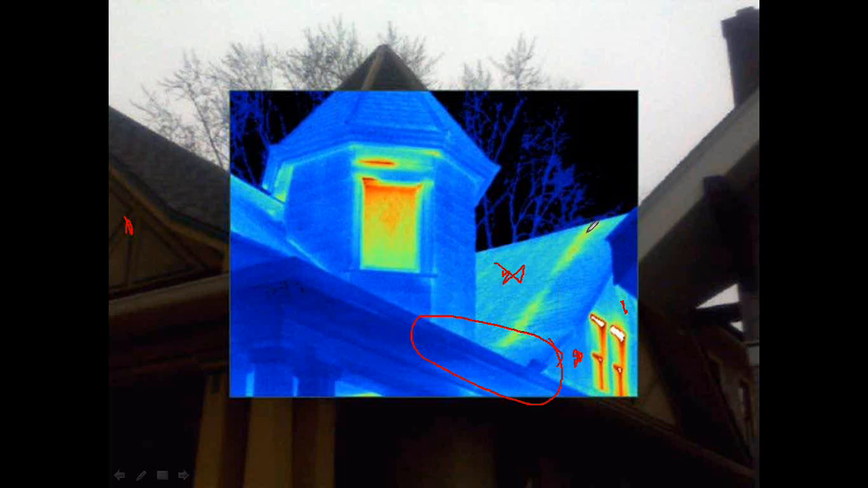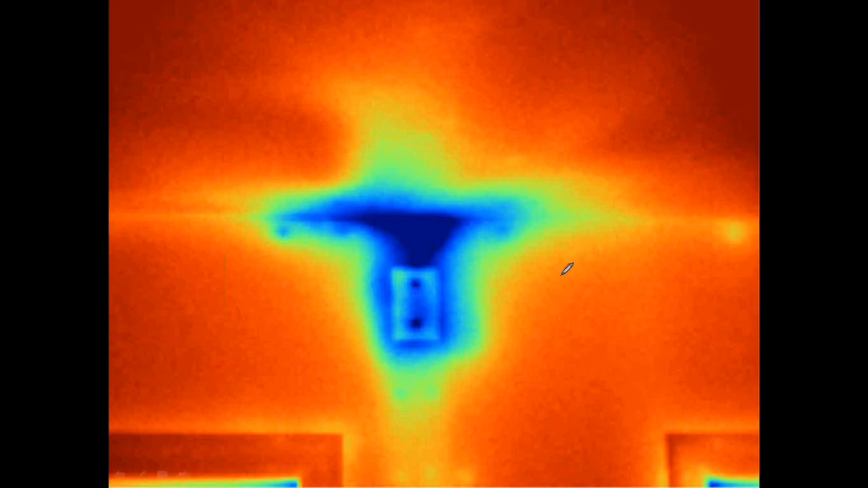But what they didn't do is seal right above the wall here, and so we had this heat pattern on each of the gables on all sides. The snow accumulating out here would melt and come down here and refreeze, causing the problem. So they had to go in and re-insulate that particular area.